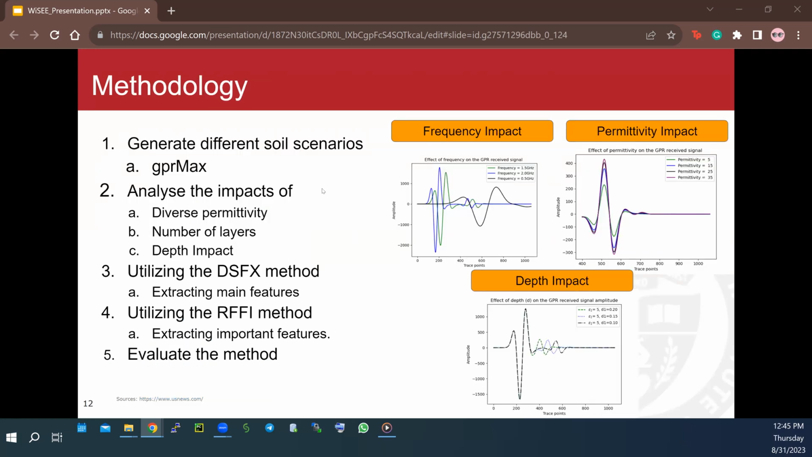And the general methodology, as I mentioned before, was generating different soil scenarios, analyzing the impact of these variables, and using the raw data to extract the main descriptive statistics features, and then using random forest to reduce them down to a smaller size. And at the end, we evaluate our method by using a neural network model, and we train the model using raw data with respect to our extracted top 5 features.